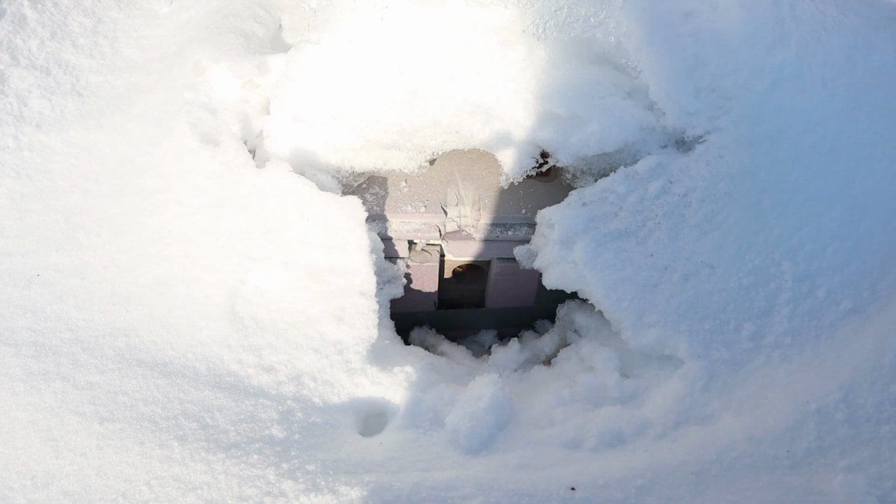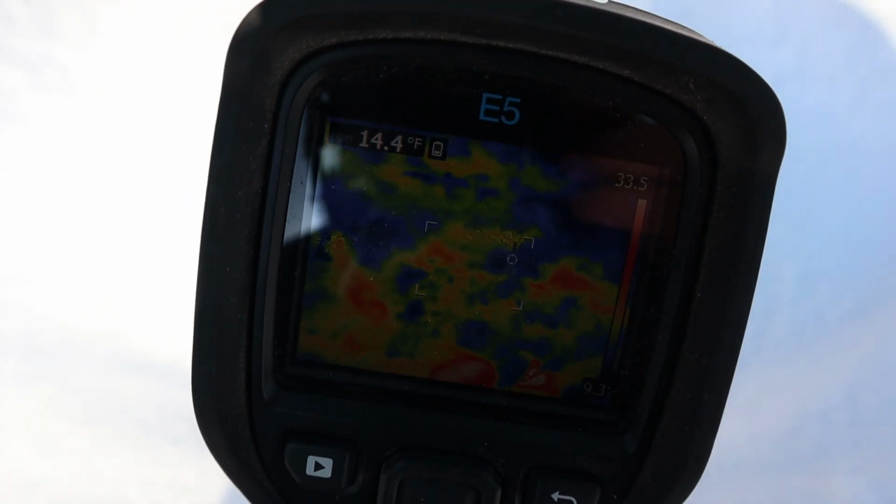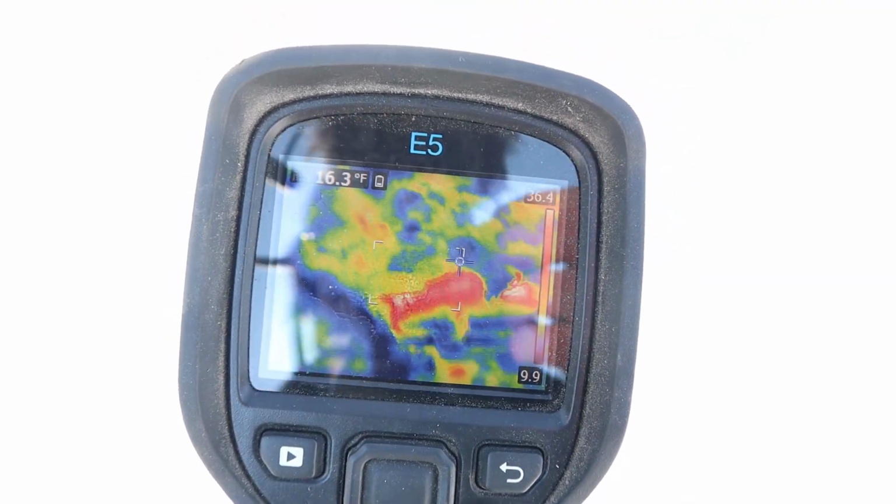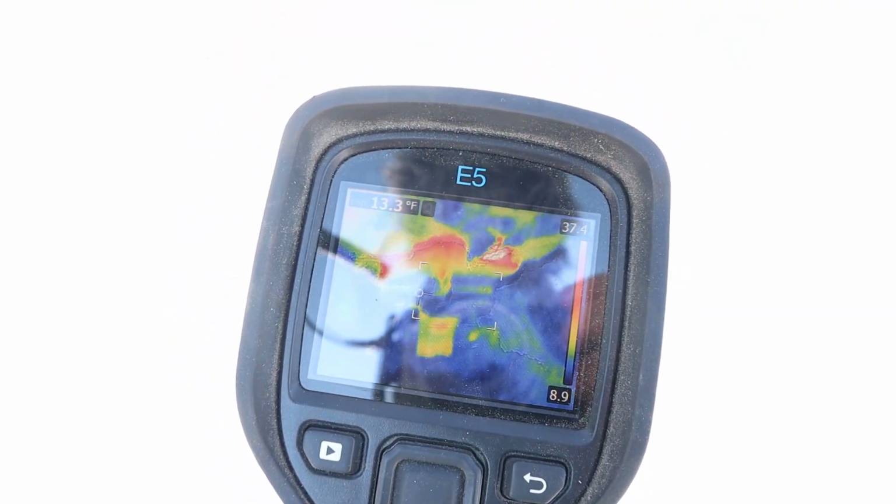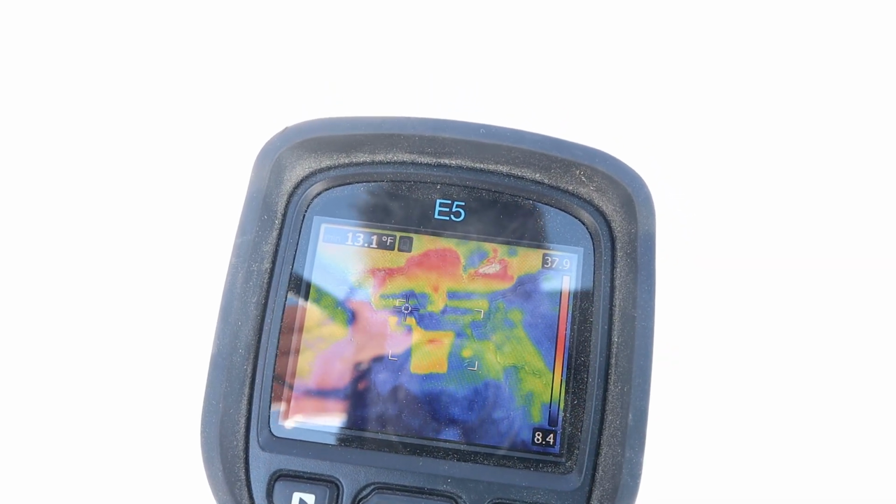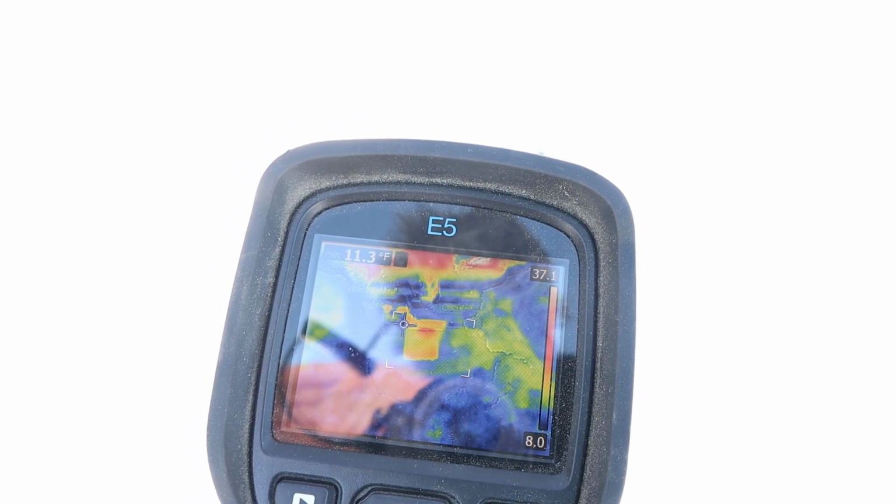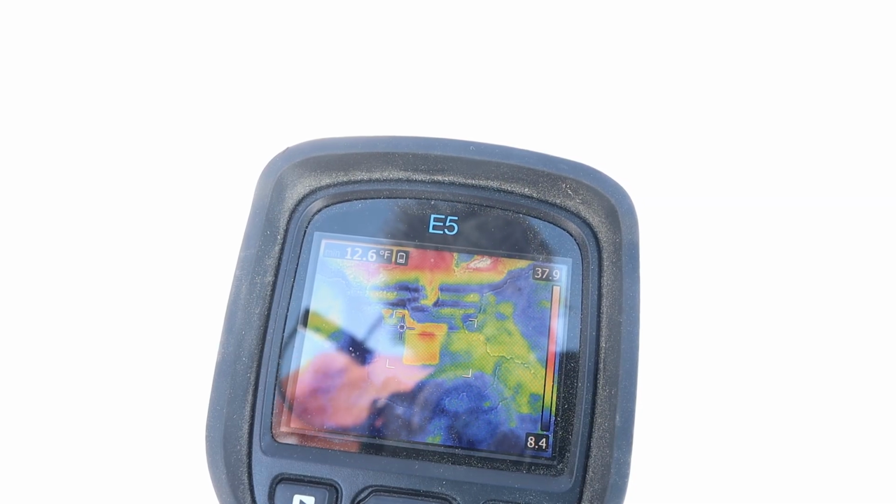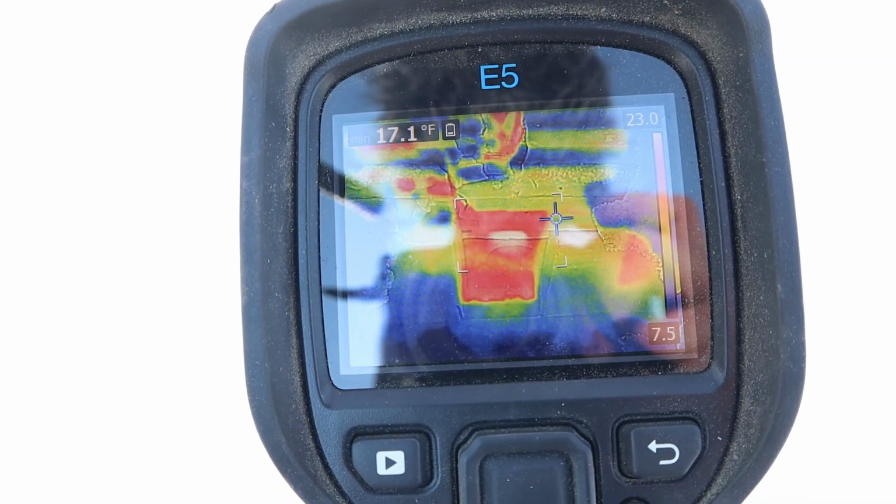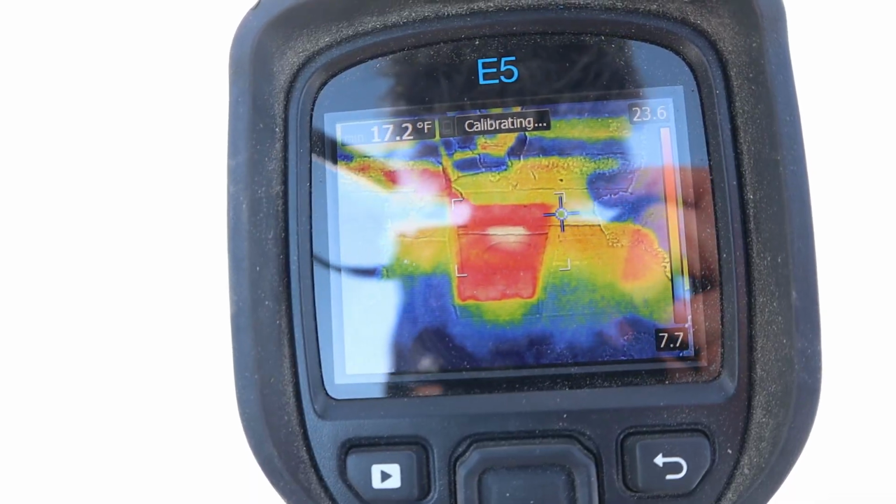Right now we are looking at the entrance to the second hive. I'm going to get my heat gun in place and adjust the balance, and it looks like there is some heat being generated in the square in the middle of the screen. I'm not so sure, so I'll take a closer look.